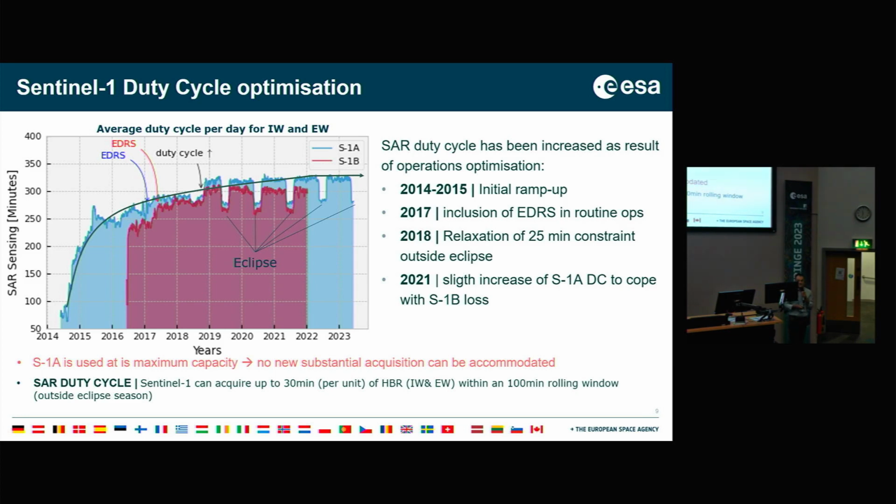This slide basically shows the average duty cycle per day for IW and extra-wide all combined. I think it's important to mention that the improvement in coverage that we have seen in previous slides, where we are doing much more over certain areas, is a direct consequence of the duty cycle optimization that we have done over the years. And this came in several steps. Of course, first, at the beginning of the mission, we slightly ramped up the observation in order to put the system, space and ground, under stress.